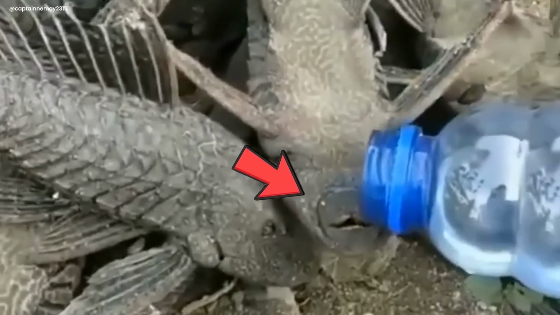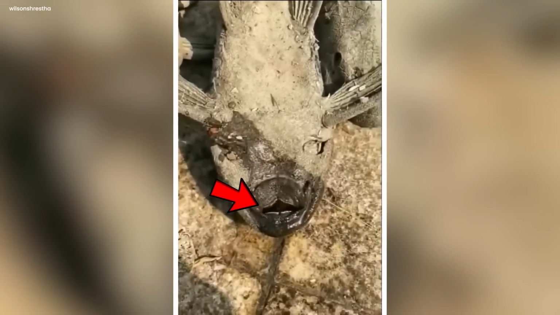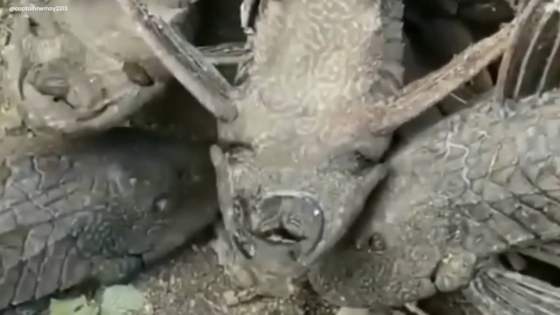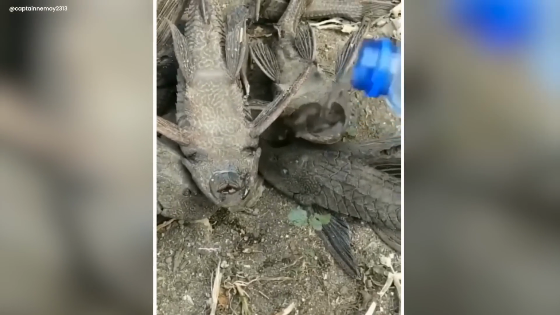To his surprise, these odd fishes were not totally dead. With a determined spirit, he got some water and gently poured it on them. It was like magic. The fishes started moving a little on the dry ground, as if the water whispered a secret to them about being alive.